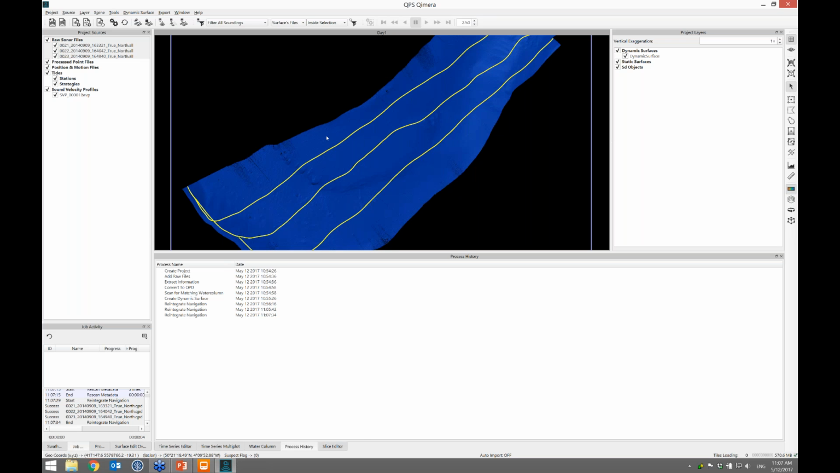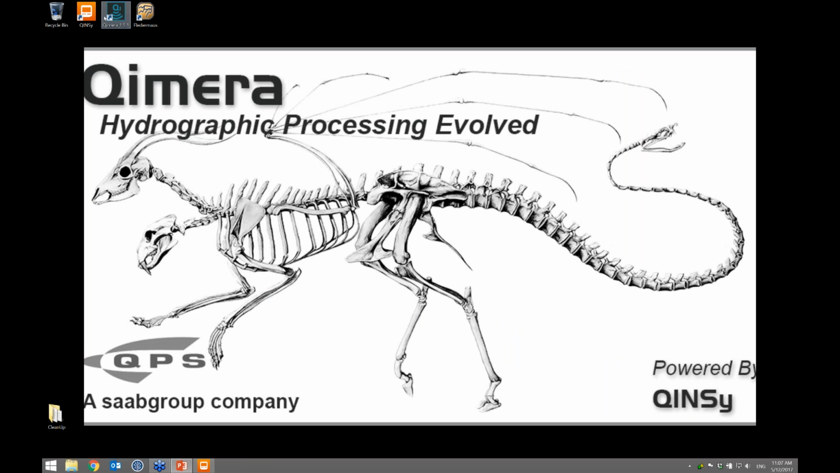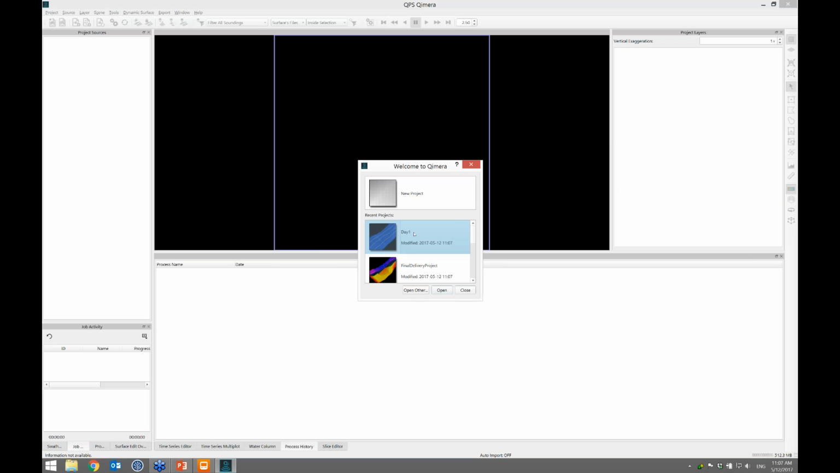Now let's double check. This stuff's supposed to be underwater. I draw a profile and I see negative numbers. Okay, yes. Sorry about that. My bad. Close the processing project. I go down the hallway again and I tell the chief surveyor, okay, day 1's finally okay. I think I got it finally fixed.